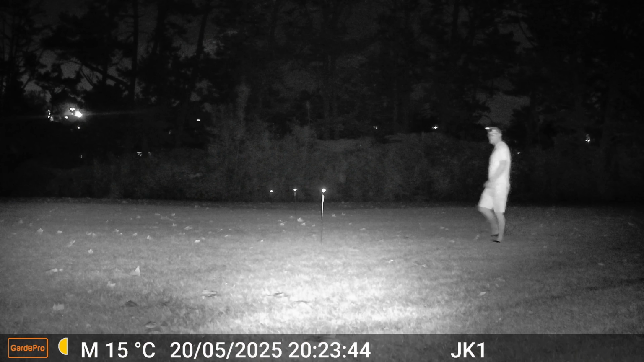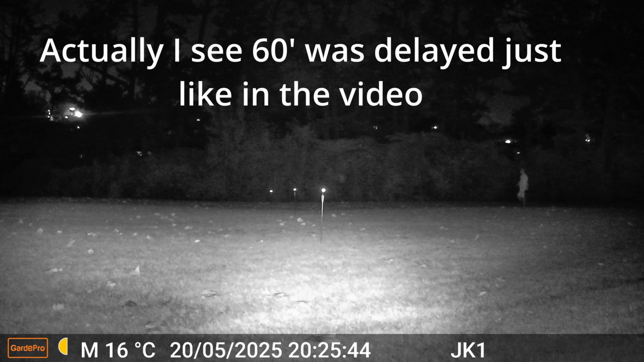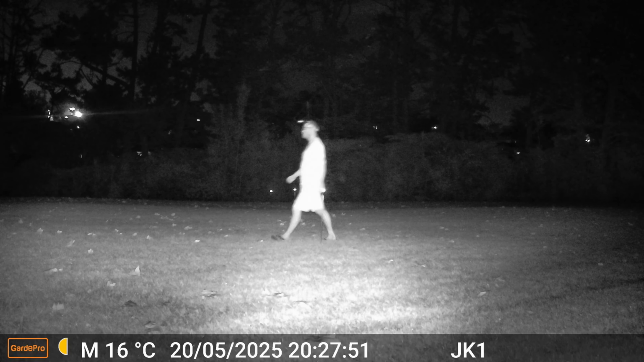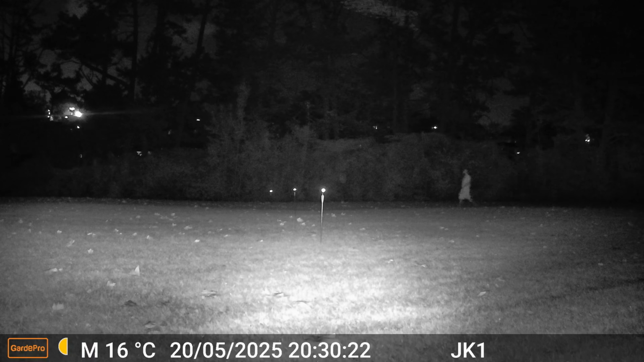I went back at night to do the same tests, and like the daytime tests, the nighttime photo bursts worked flawlessly. But for some reason, the video at 60 feet was delayed and only captured me at the end of the video clip. I found this odd and tested it 3 times, but it happened 3 times in a row, while there was no problems with the 30 feet and 90 feet. It's odd, and I don't know why this occurred.